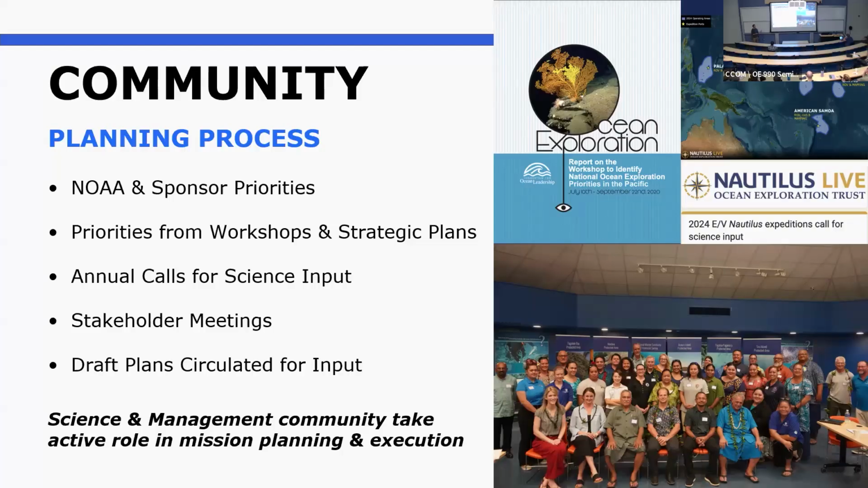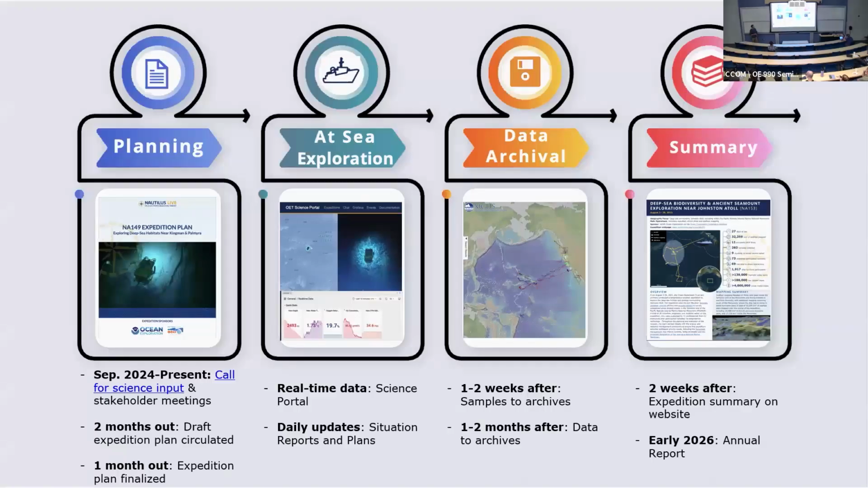And then we actually go to the places where we're going to be doing these expeditions and meet with the local management communities and the government officials involved, try to understand their science questions, and synthesize all of that into draft plans that are then circulated as draft expedition plans for feedback. So the idea is that we're not just developing plans in a vacuum. We're trying to engage as broad a group as possible and respond to people's research and management needs.